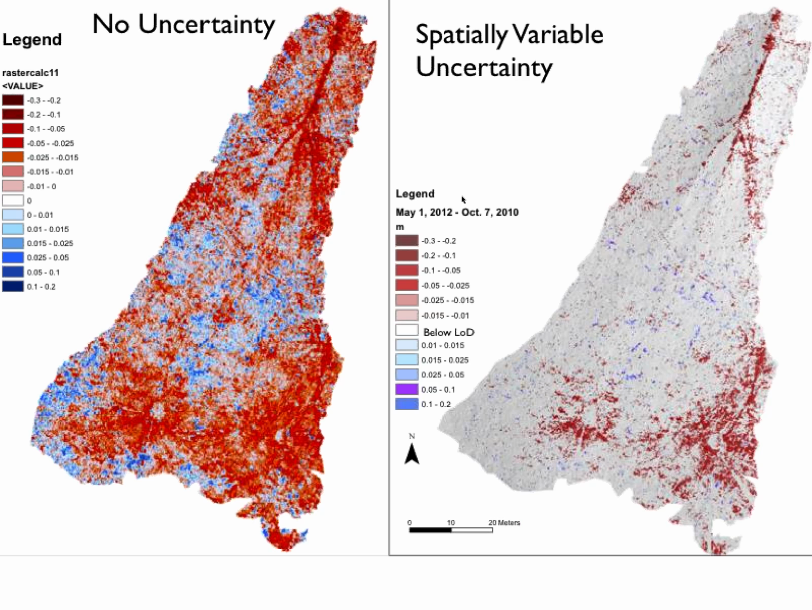And first, let me tell you that the red colors indicate erosion, blue colors indicate deposition, and the white is no change or less than my level of detection. So it's pretty obvious that when you don't apply any kind of uncertainty, you see a lot of change everywhere. So what's believable change ends up being what you base your level of detection on.